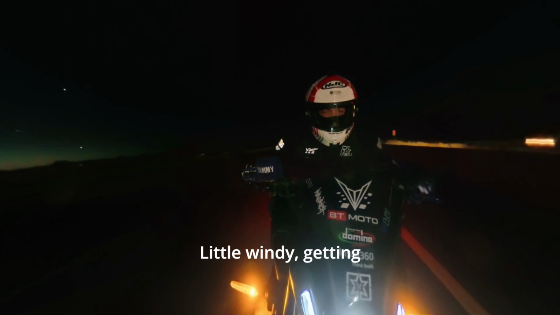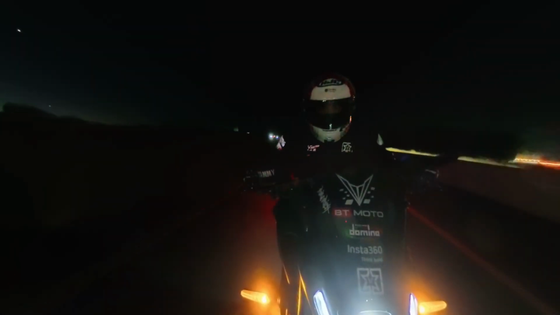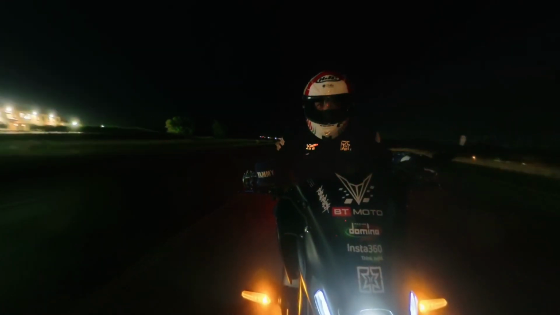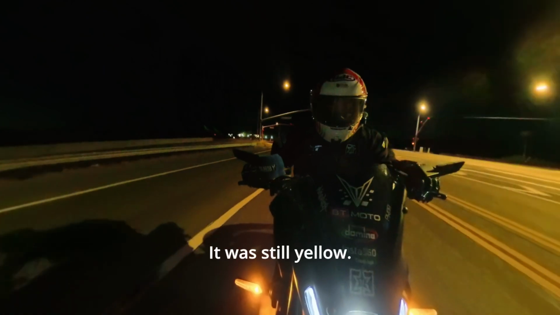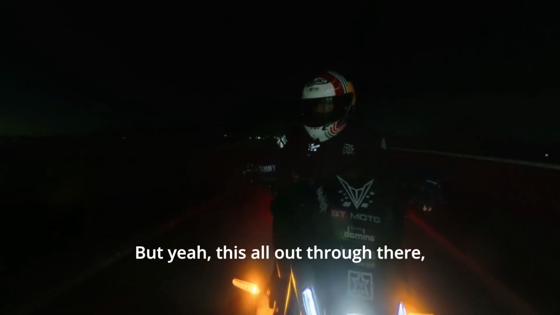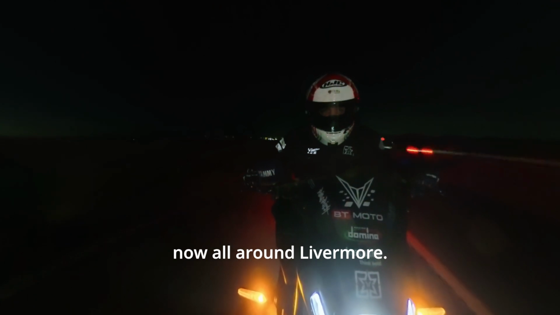A little windy, I'm getting some kind of a whistle. Yep, all through here, this is all wine country now. That all out through there, that's all wine country now, all around Livermore.